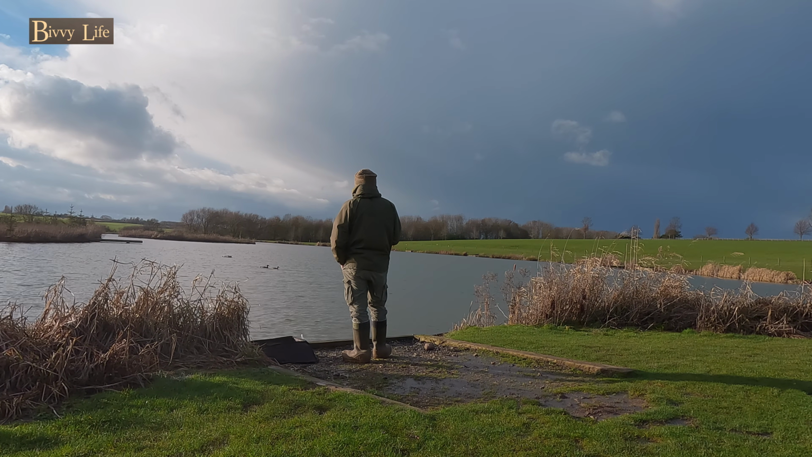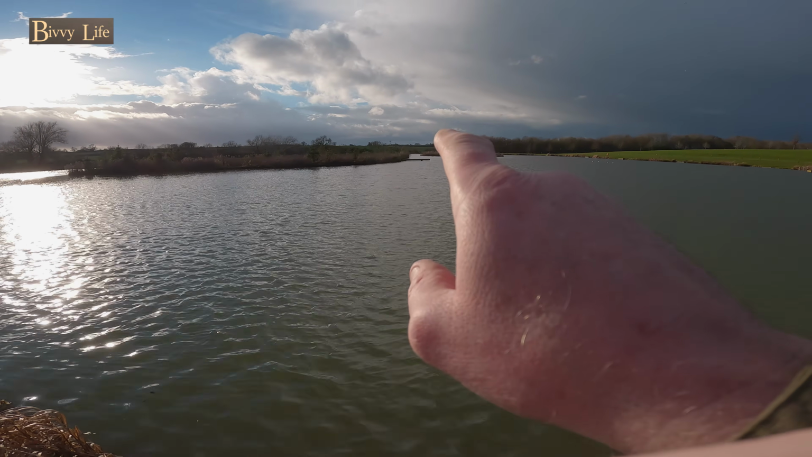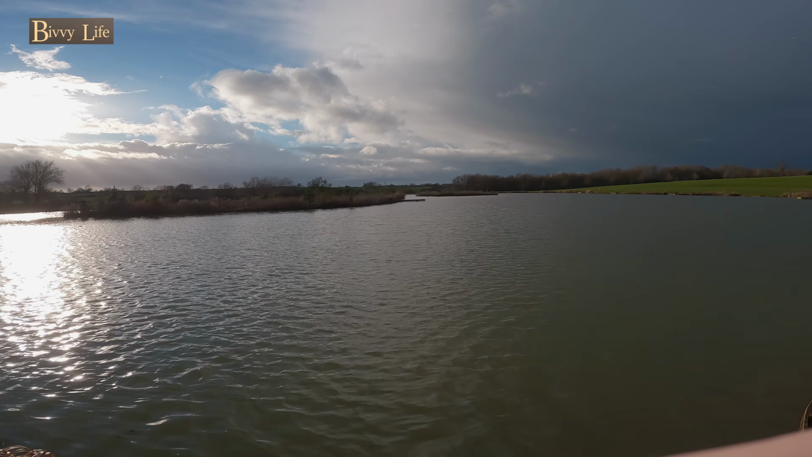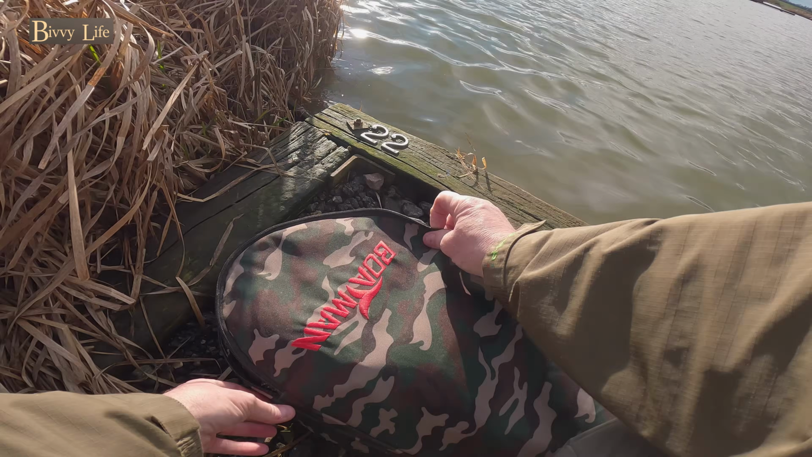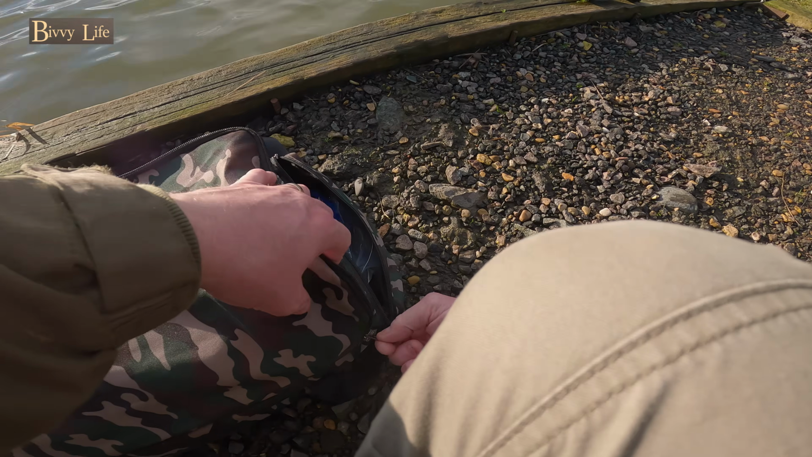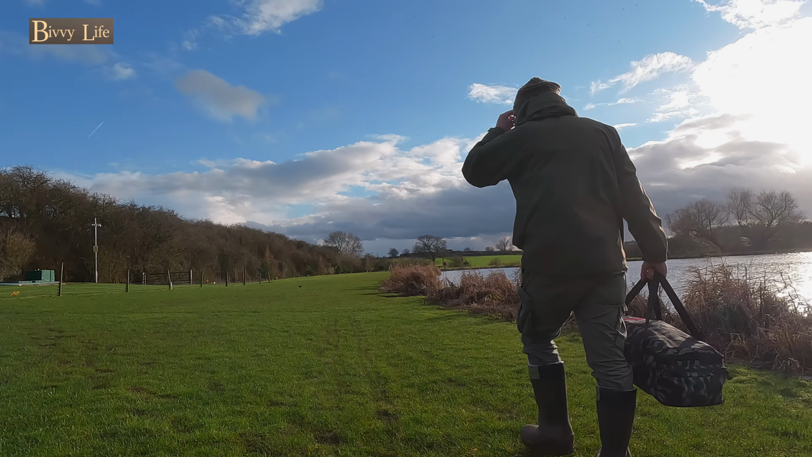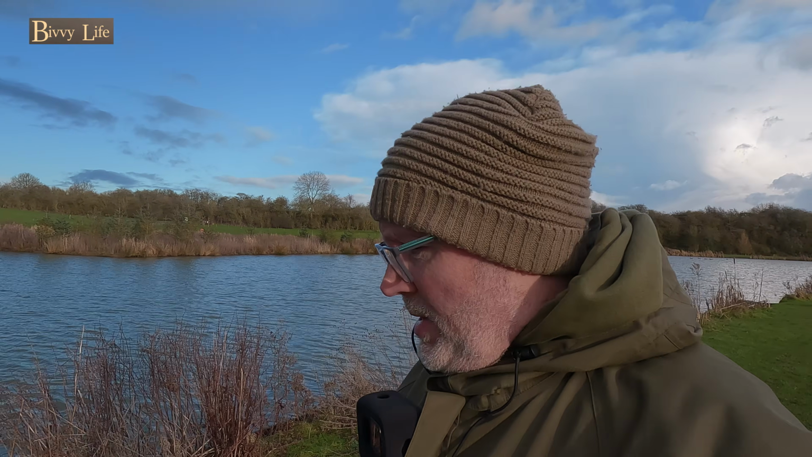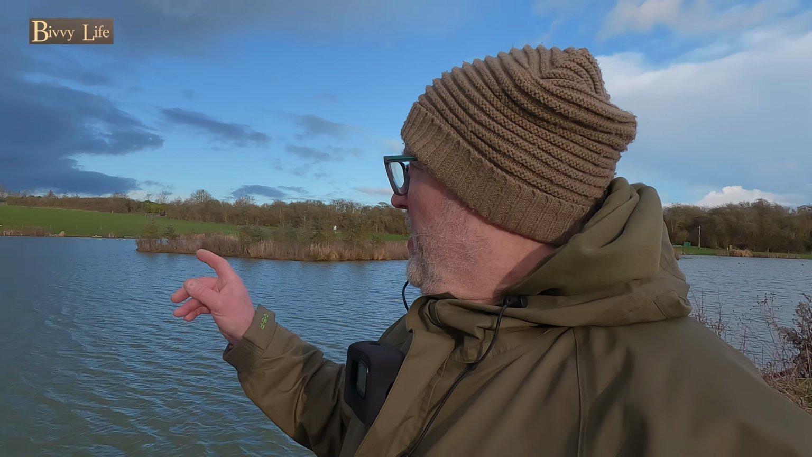I found absolutely zero sign of fish out there. It's around 10 to 11 feet, 5 or 6 foot off that landing stage there. Right, we're gonna put this away now, and I'm gonna try over the other side. So this is the one where you can usually guarantee there's going to be fish out there.